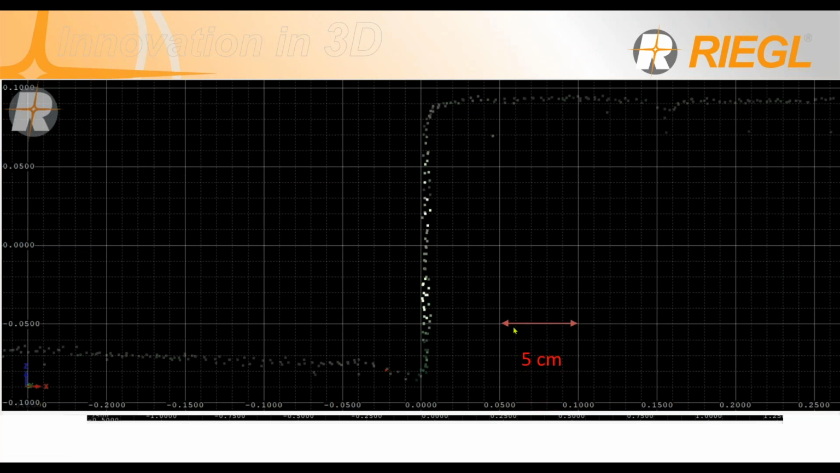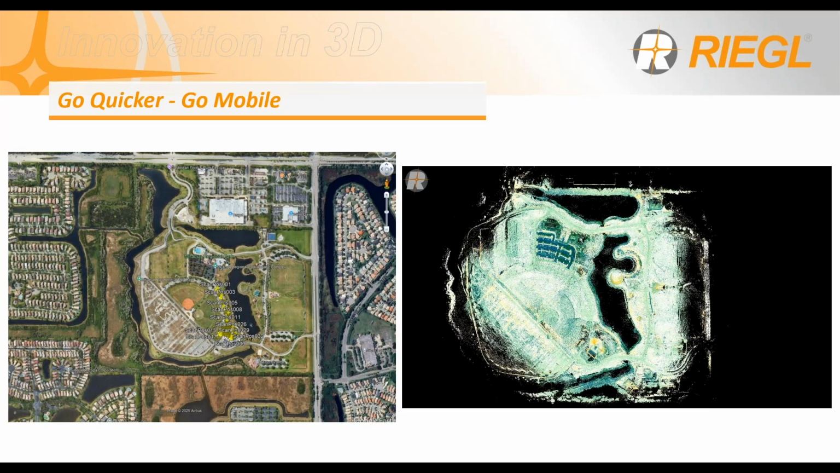As you can see over here, this is a 5 centimeter range. So we are within the millimetric accuracy in mobile mode, going at 50 miles per hour, scanning in a rotation mode. So of course, you would be the one deciding what's the best approach for your projects, but it's fair to consider this method, right?